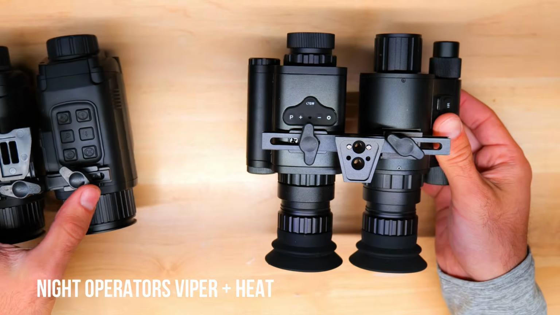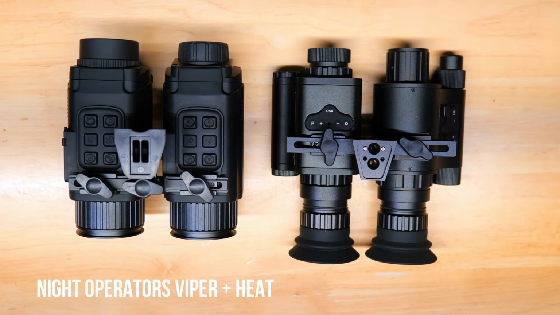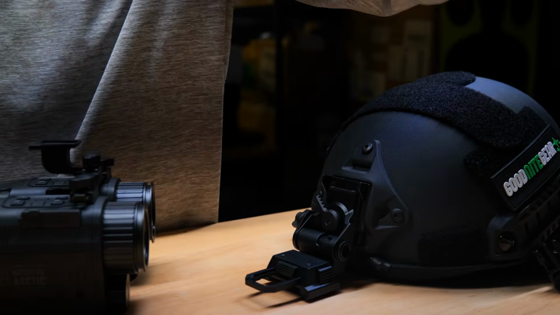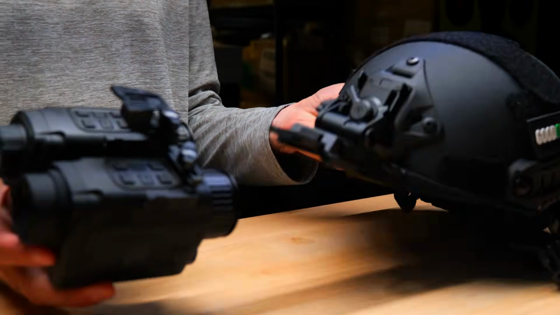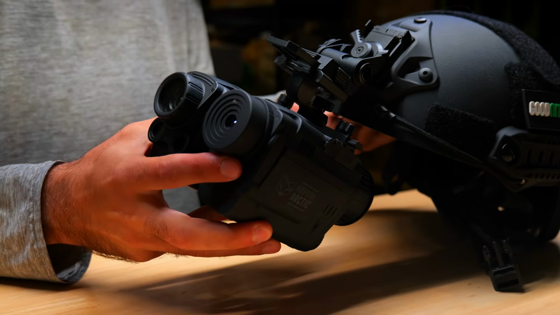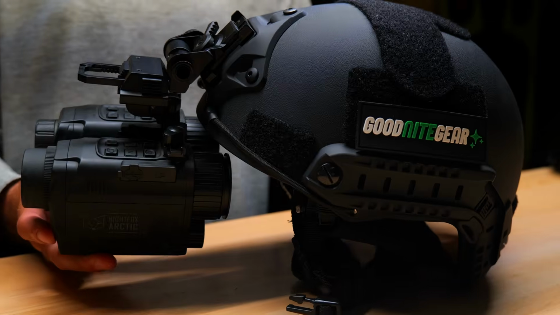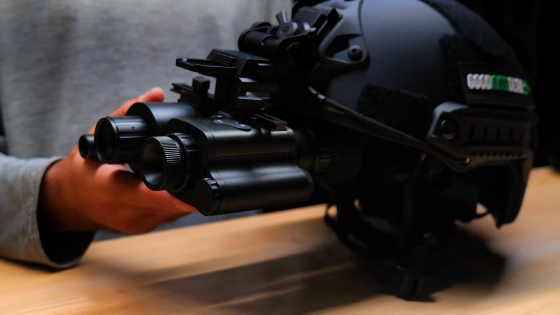However, the low light performance seems to be pretty much the same with the new Viper unit compared to the Max 2.0, so there's really no noticeable upgrade on that front. Both bridges have a dovetail adapter that can connect to the Wilcox systems like the G24 mount. With Nightfox's build, the dovetail is made of a hard polymer, but the Night Operators is made from aluminum, so the build quality is definitely a little bit better with Night Operators.